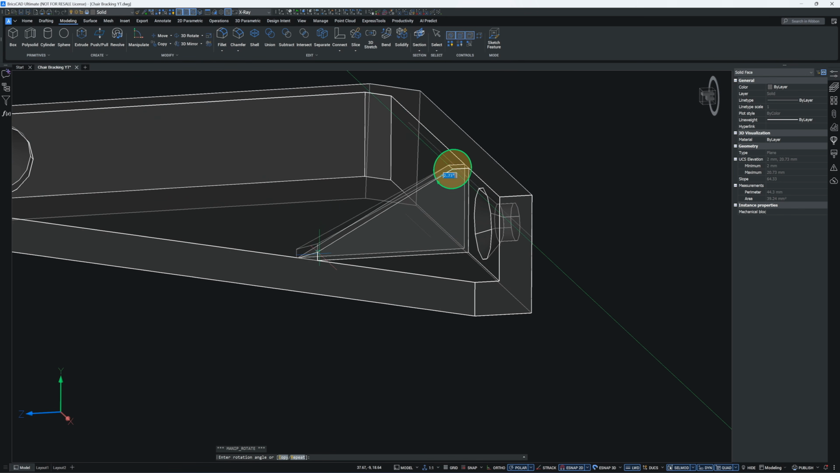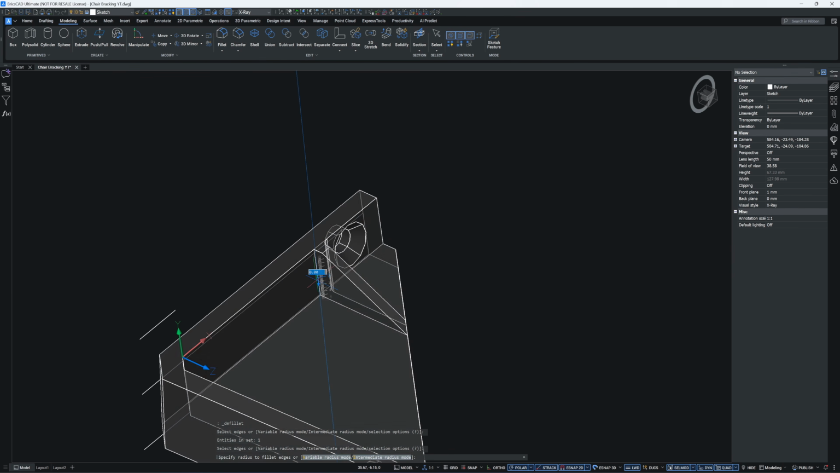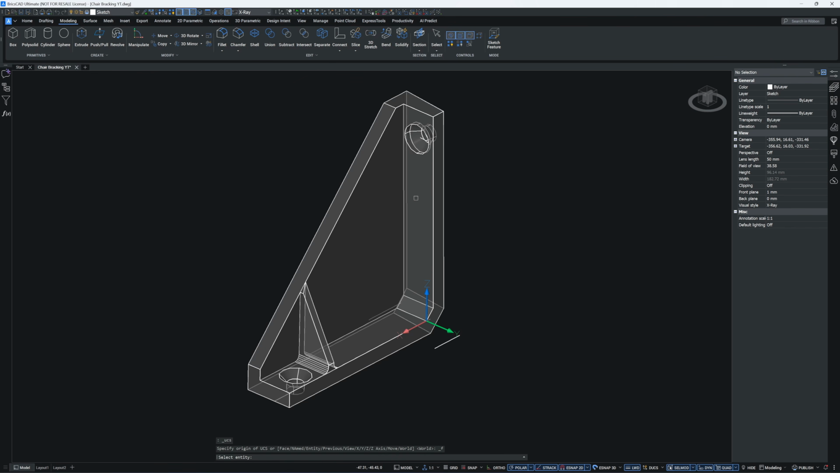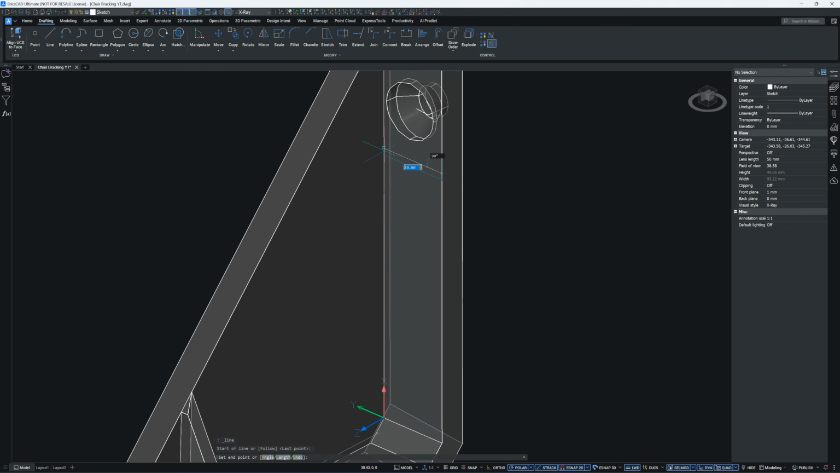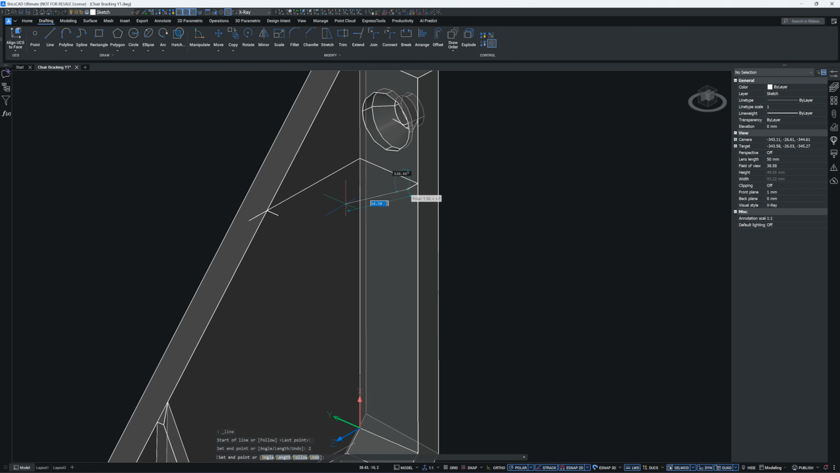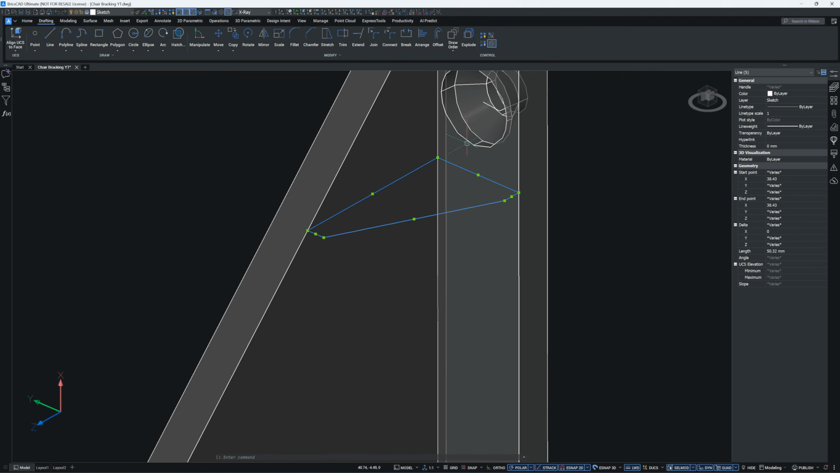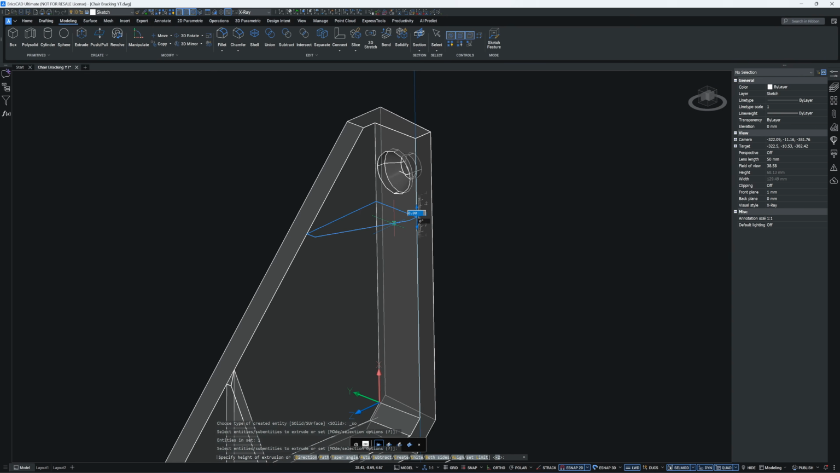Just snap it onto the intersection. Apply a 1.5 mm fillet to these two edges. Move the UCS onto this face and draw a 15 mm line downward. And in this sketch, the shorter line is 2 mm long. Join the sketch to close the loop and extrude it downward for 2 mm.